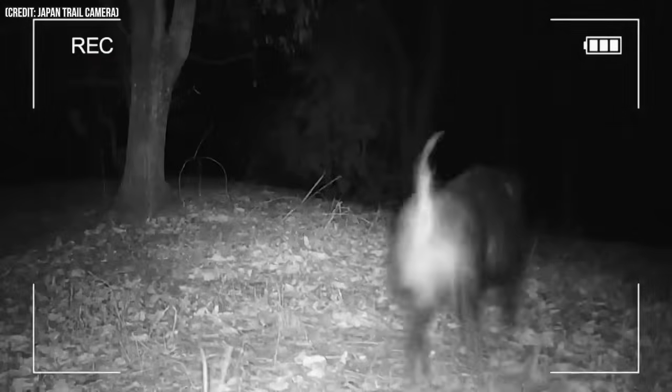Number 20. This wild boar decided to give the trail camera a good sniff before continuing on its way. Although the clip appears to be ordinary, I've started to consider that these motion-detecting trail cameras and their flashlights may irritate animals. Perhaps that's why the boar decided to approach and get a closer look, just to ensure there was no threat.